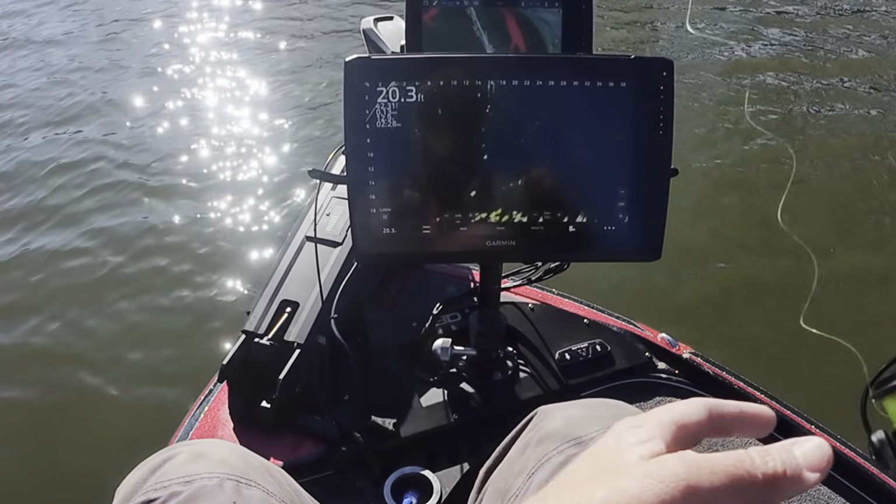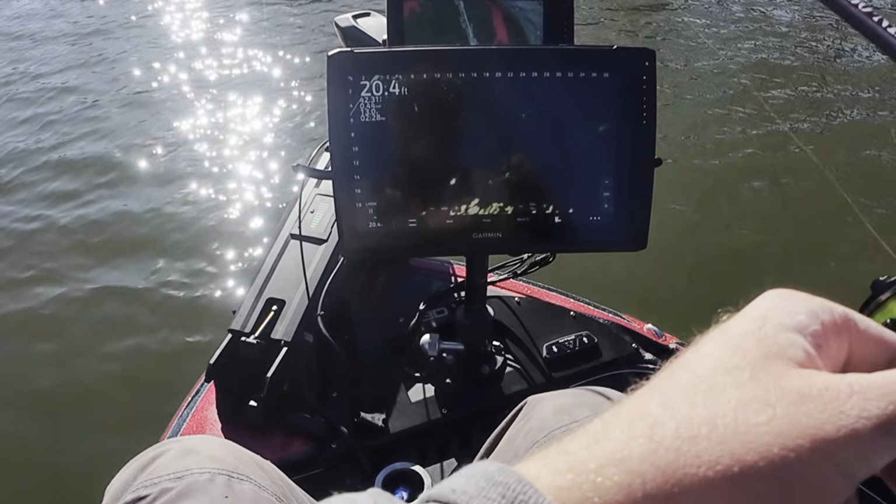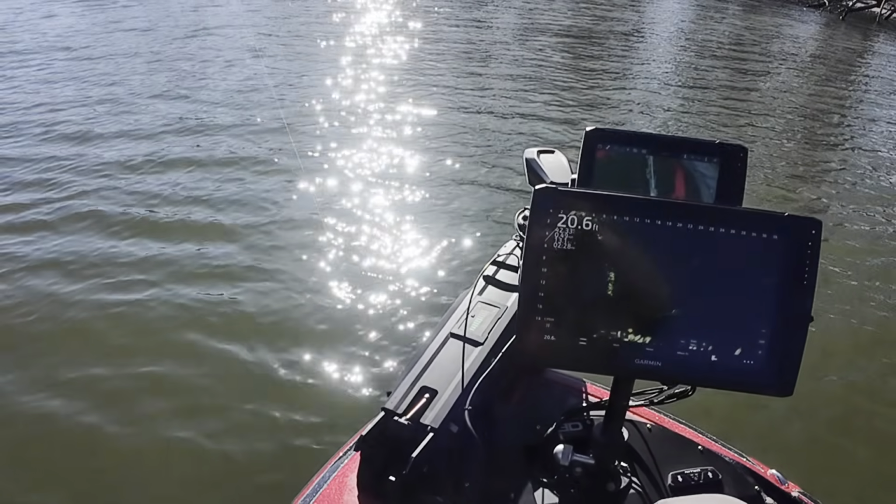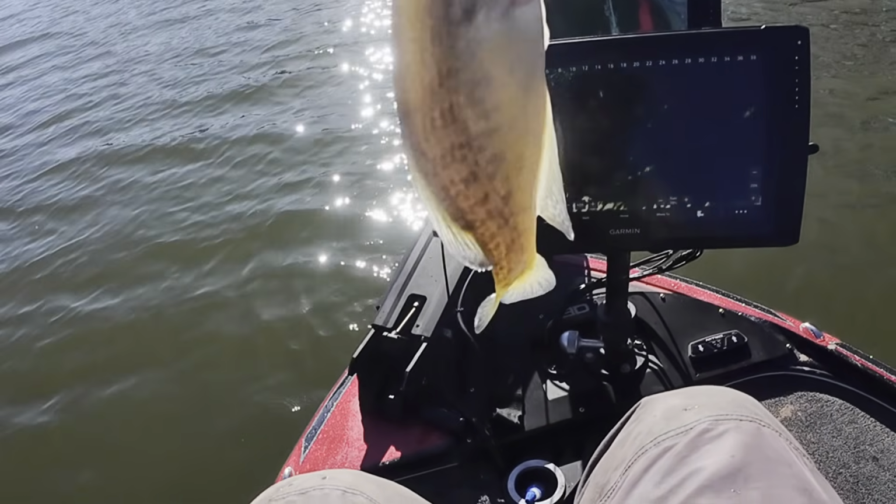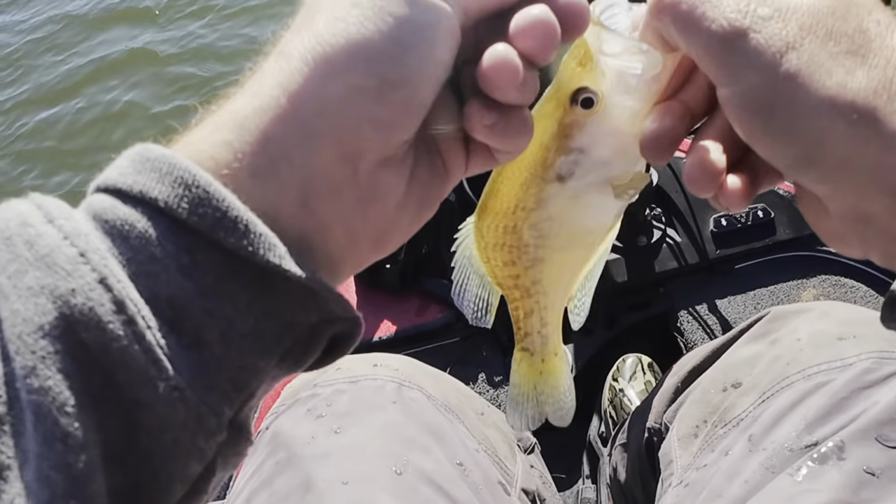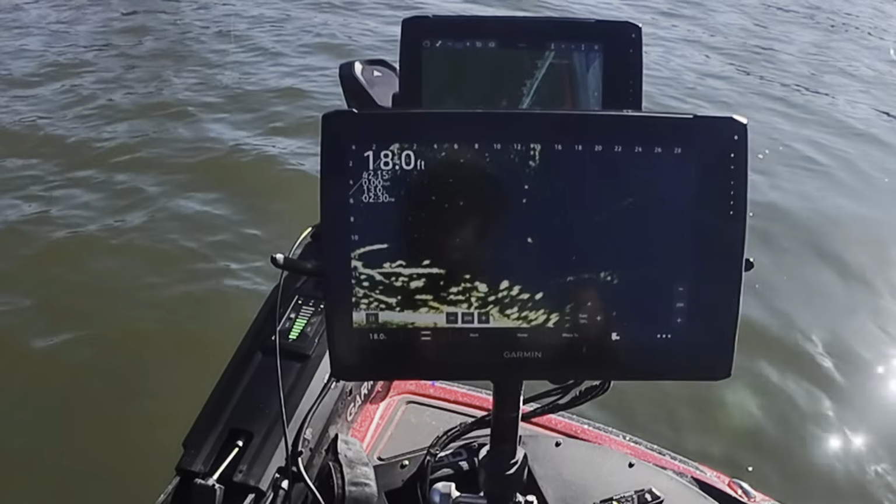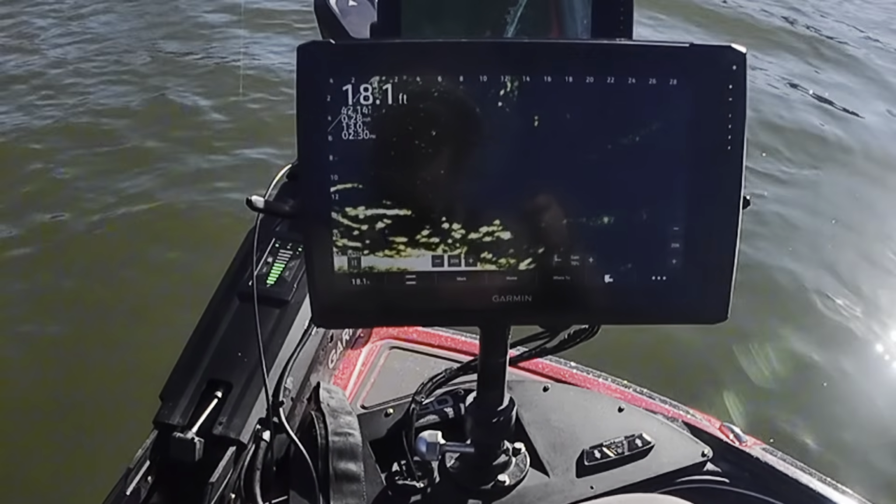Got our first victim of the new area here. Let's see if he wants to bite. Here he comes. Got him. He's not very big. No. Smallest one I've probably caught all day, I think. Most of them are probably 6 to 8 inches, it looks like.